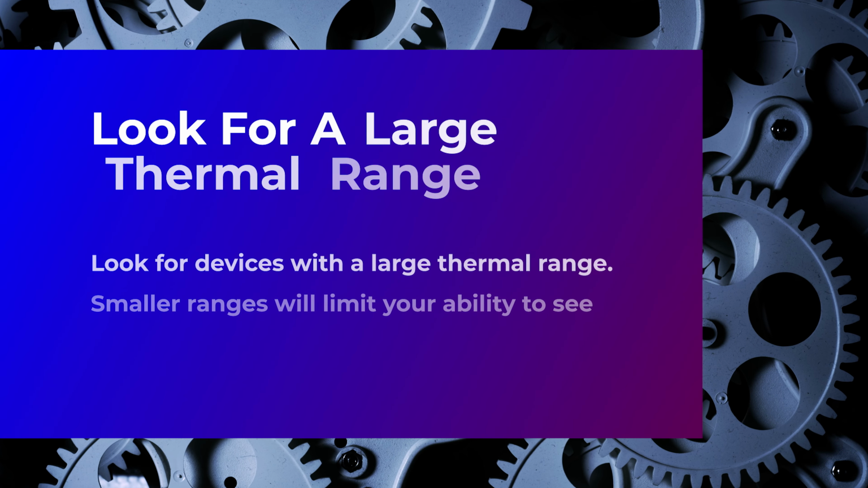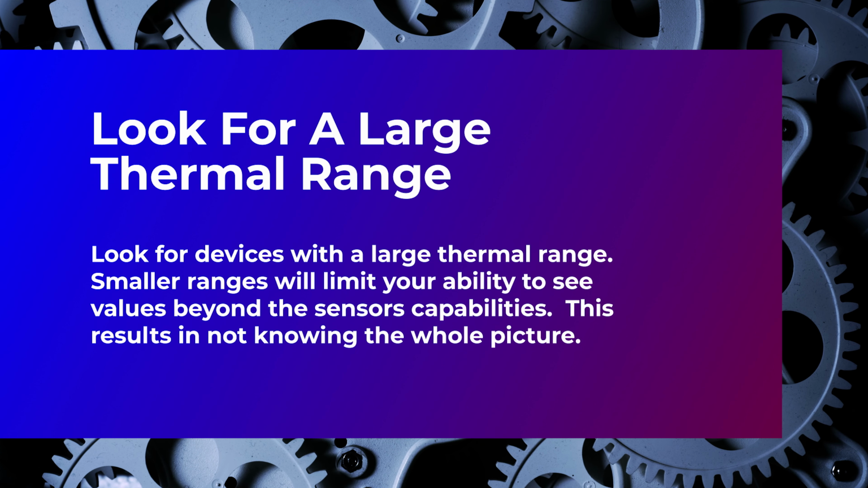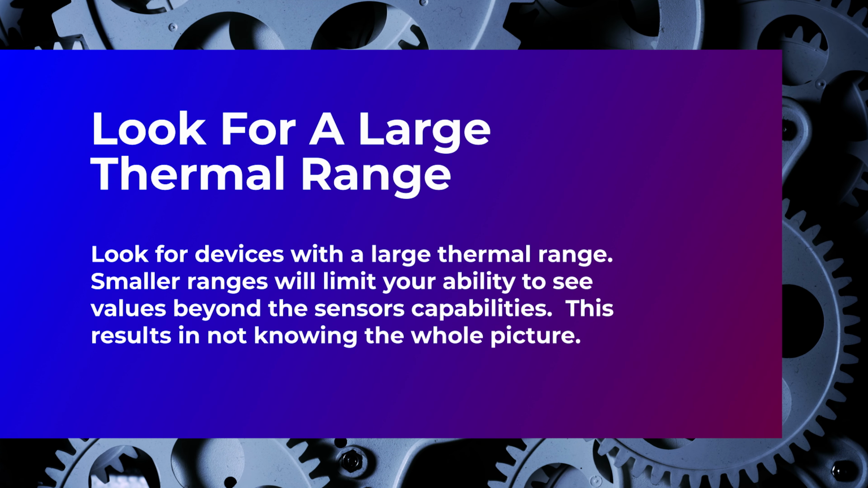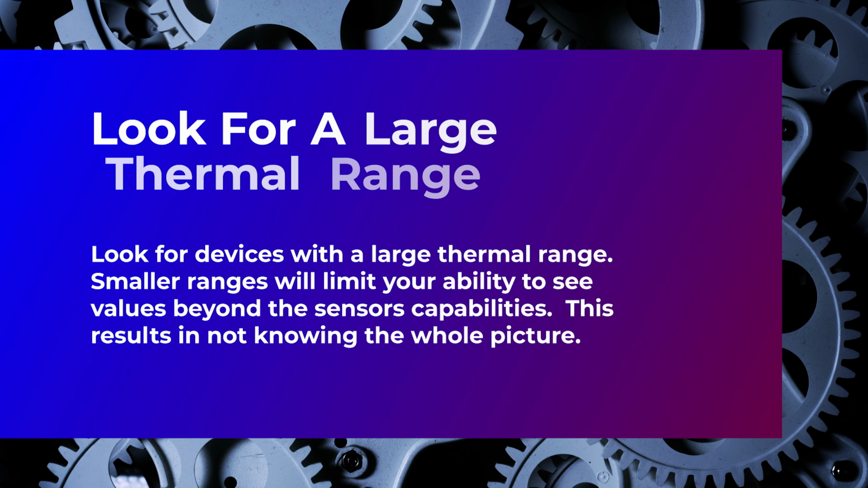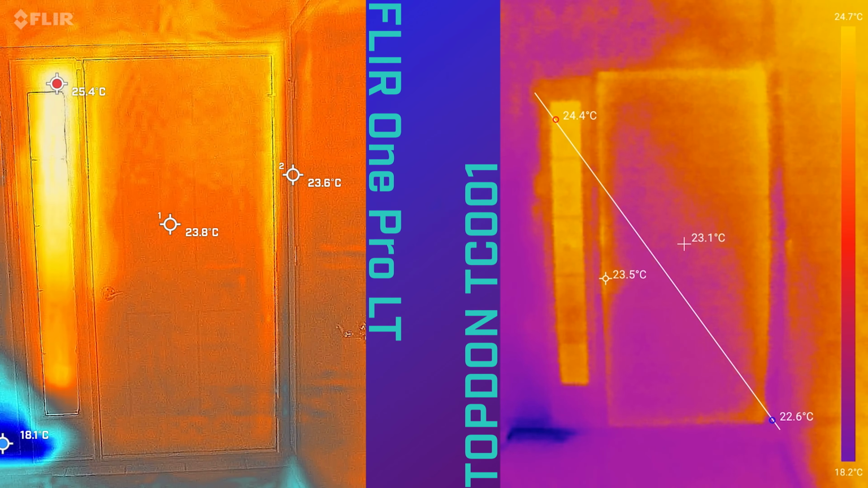Moving on to the hot end, the TopDon performed much better at higher temperatures. The Flir was a bit disappointing with the hot end. It only has a max temperature of 150 degrees Celsius, but this unit was released back in 2018, so technology has obviously advanced since then, and the TopDon really showing that with the ability to go all the way up to 500 degrees Celsius.